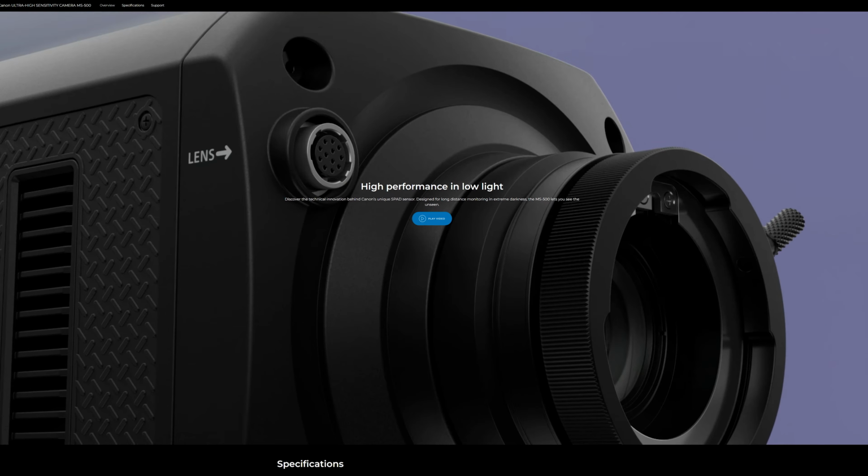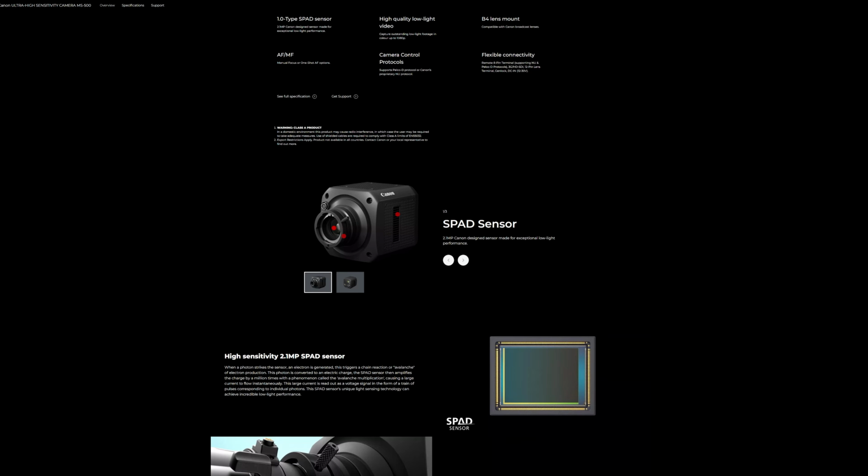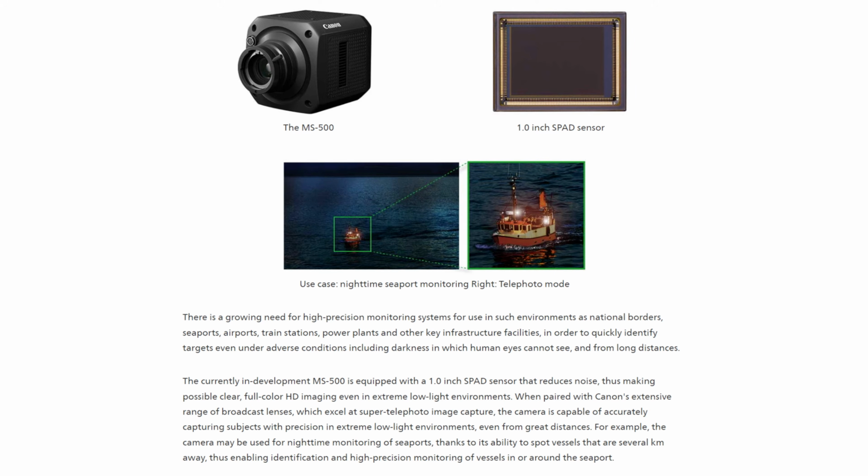A camera I am really looking forward to is the upcoming Canon MS500. The new Canon MS500 is, according to the press release of Canon, the first ultra high sensitive interchangeable lens camera. There aren't many sample pictures out there, but what is on the internet looks quite fascinating. In my understanding, the camera produces color pictures in total darkness without any noise.